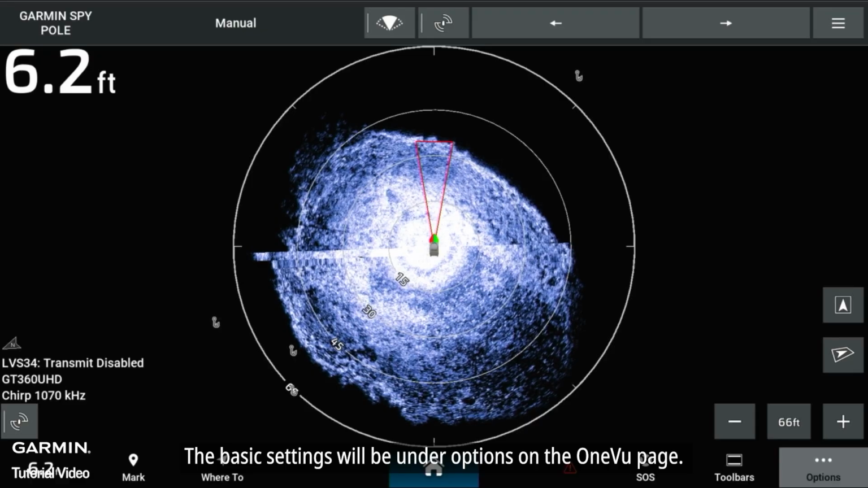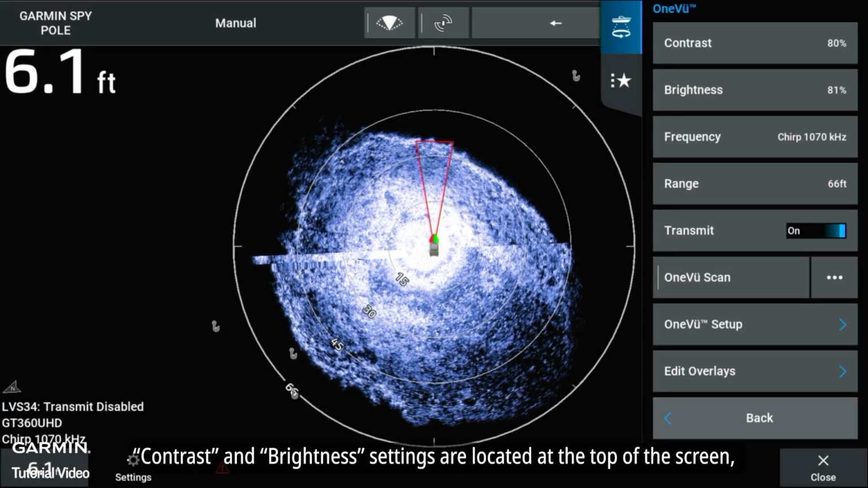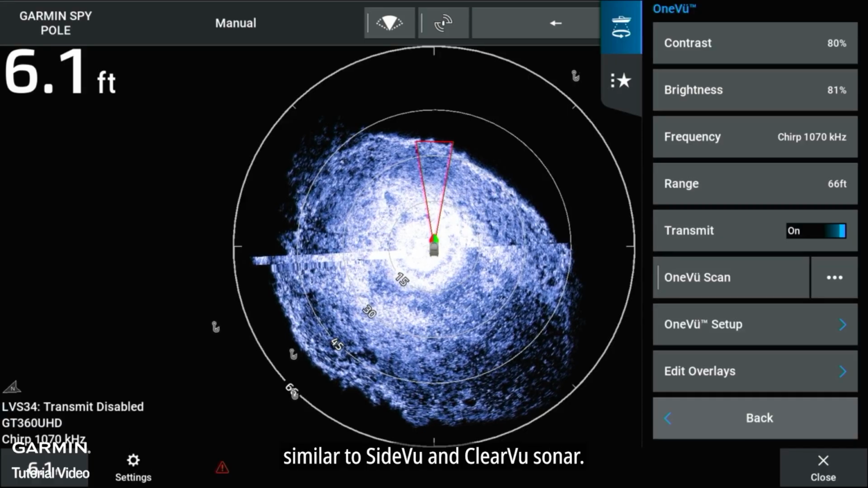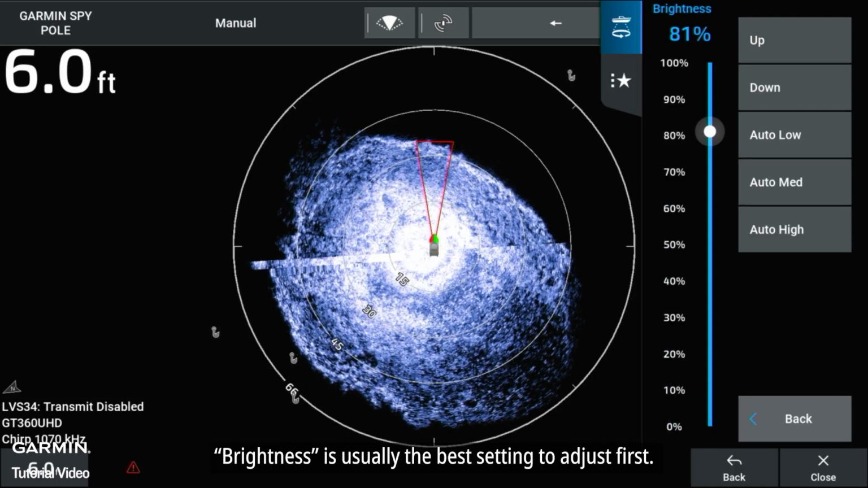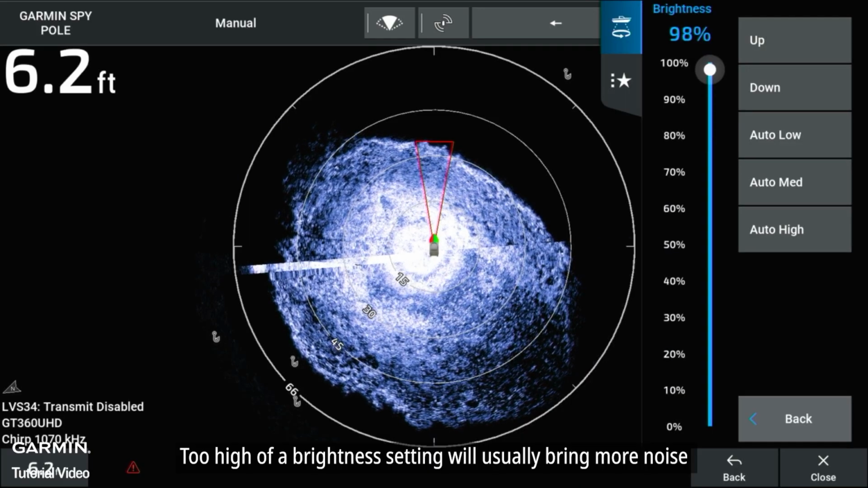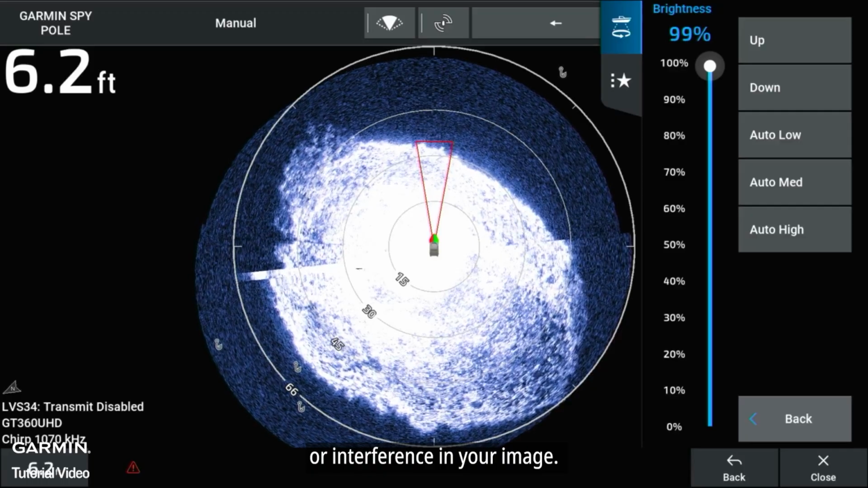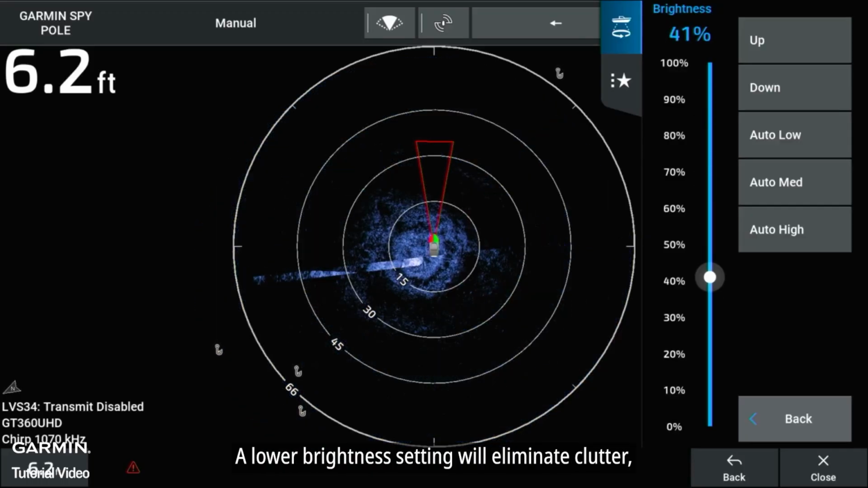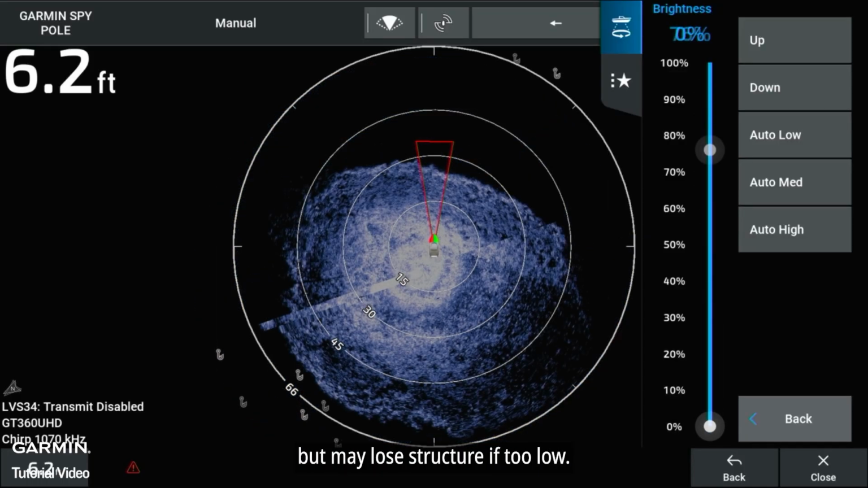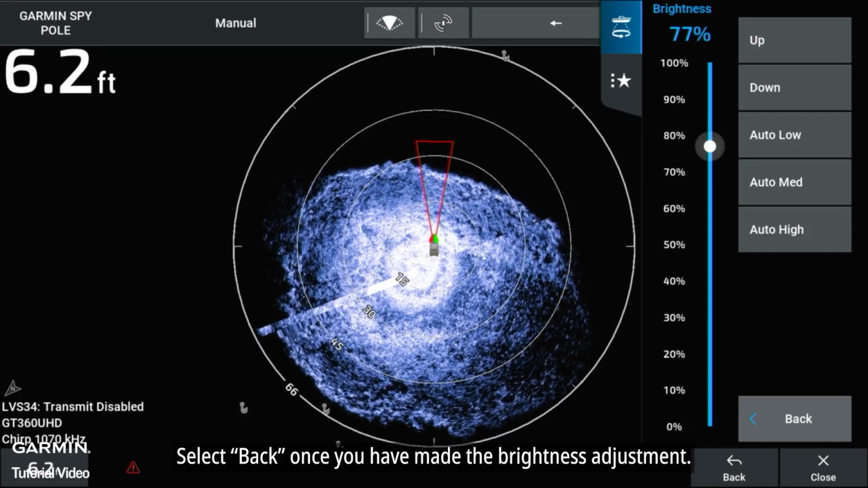The basic settings will be under Options on the OneVu page. Contrast and brightness settings are located at the top of the screen, similar to side view and clear view sonar. Brightness is usually the best setting to adjust first. This setting adjusts the level of detail. Too high of a brightness setting will usually bring more noise or interference in your image. A lower brightness setting will eliminate clutter but may lose structure if too low. Select Back once you have made the brightness adjustment.